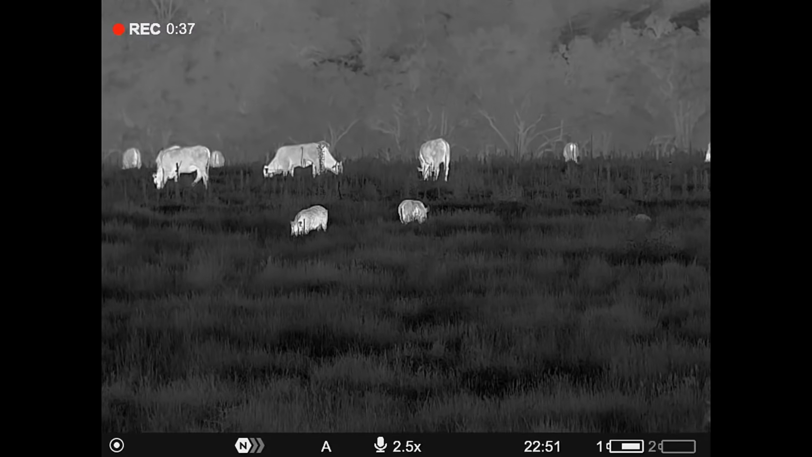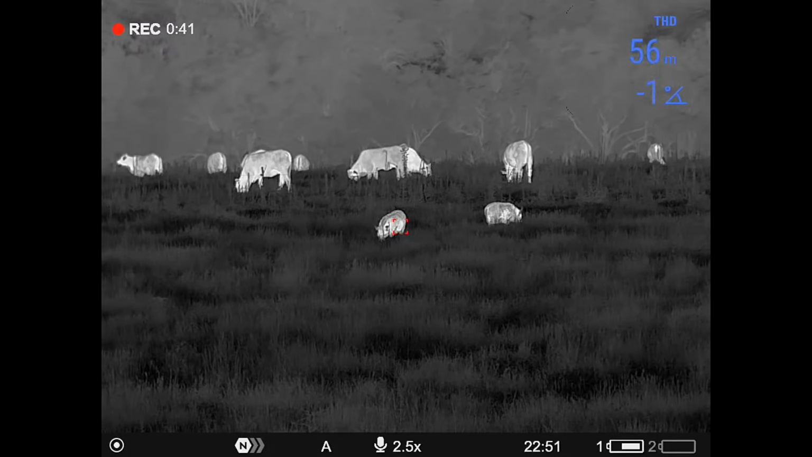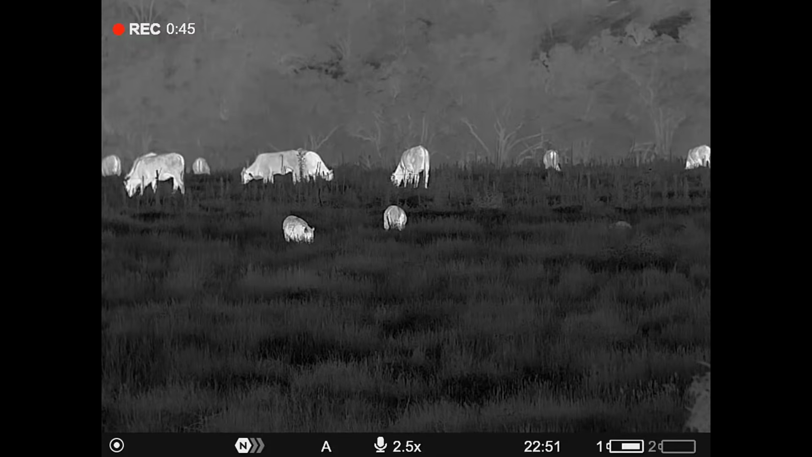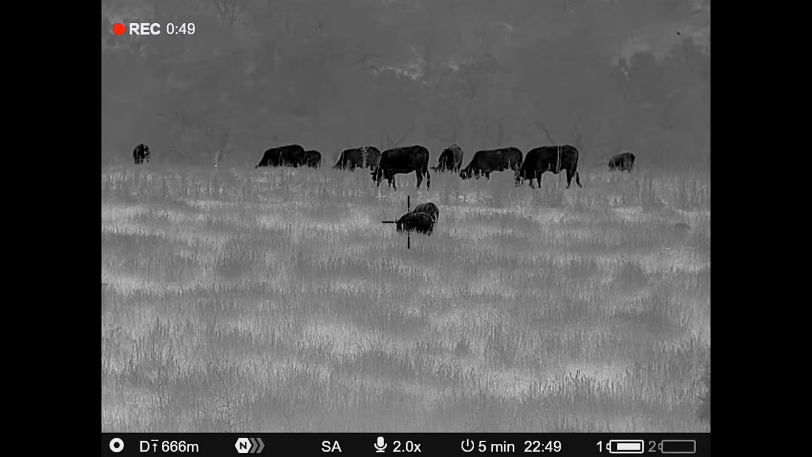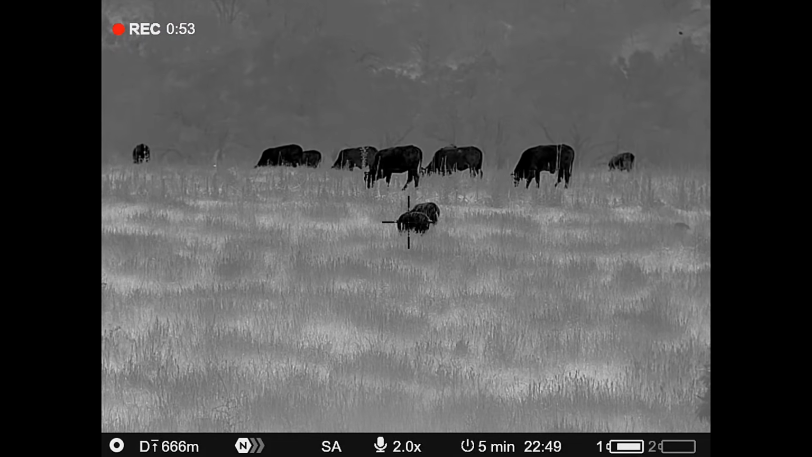You talk about an interesting scenario though. Here I am talking to the thermal, and I've got these thick buggers 55 metres away. Not a care in the world. Hey pig, I want you to move. They're not even listening to me.